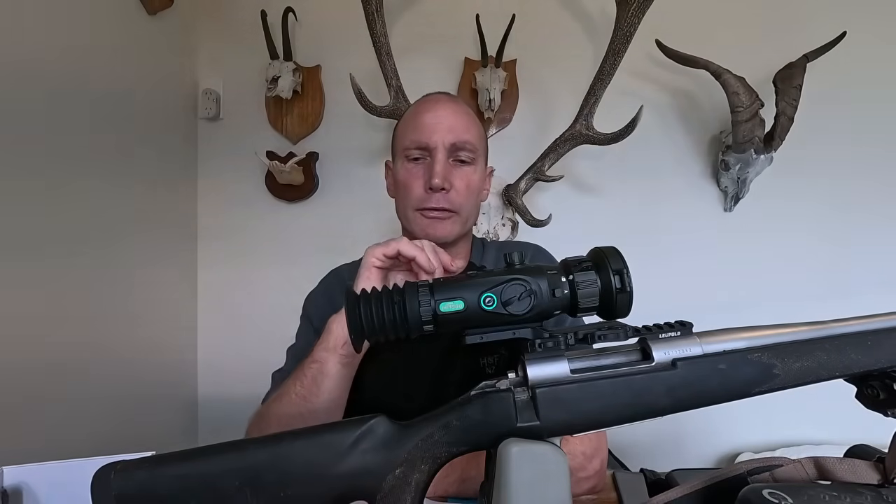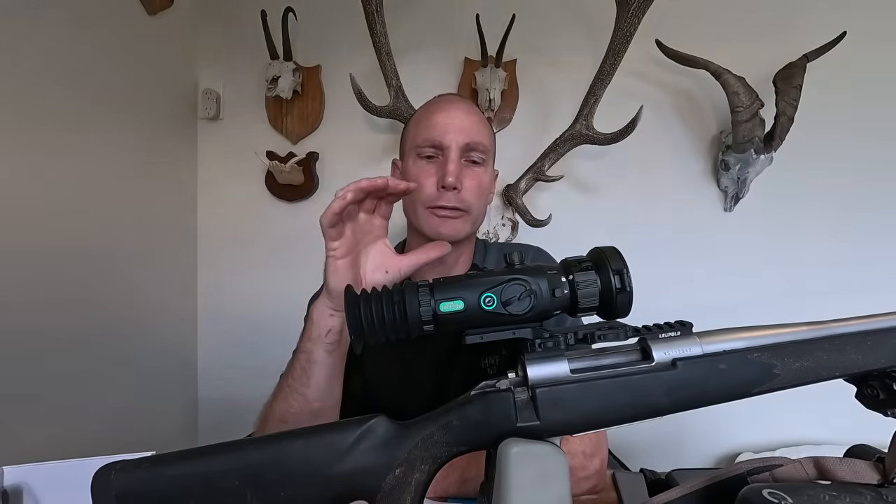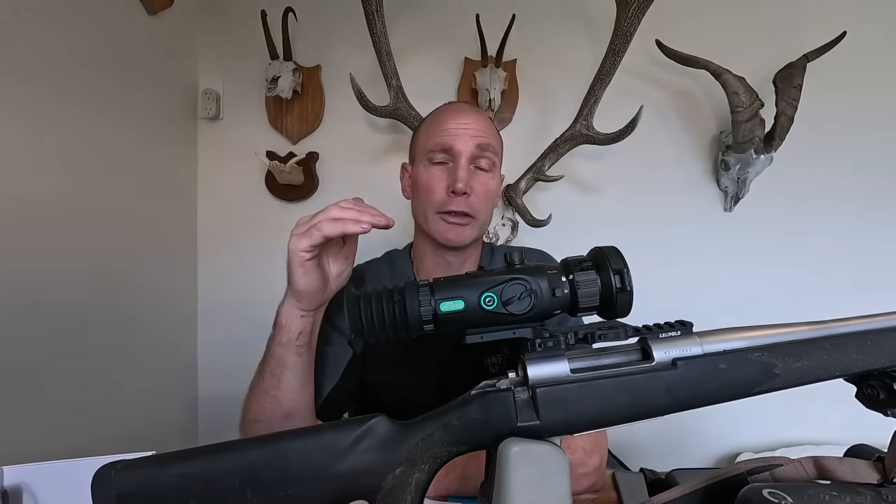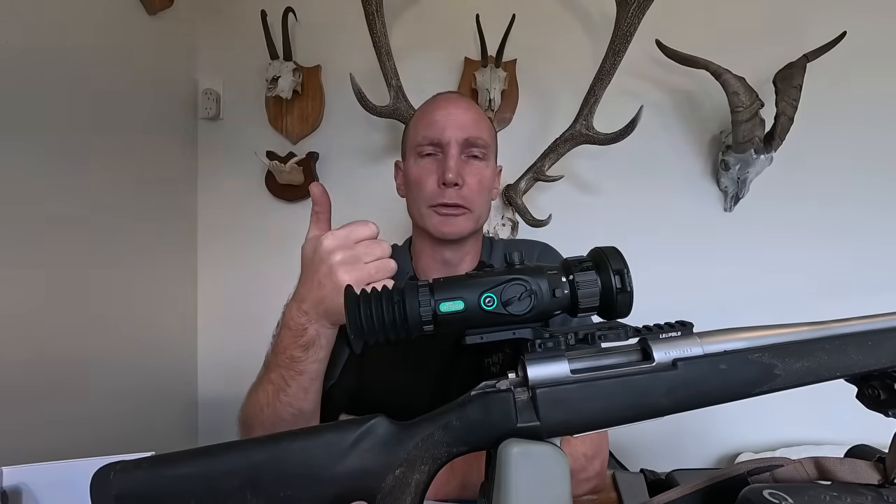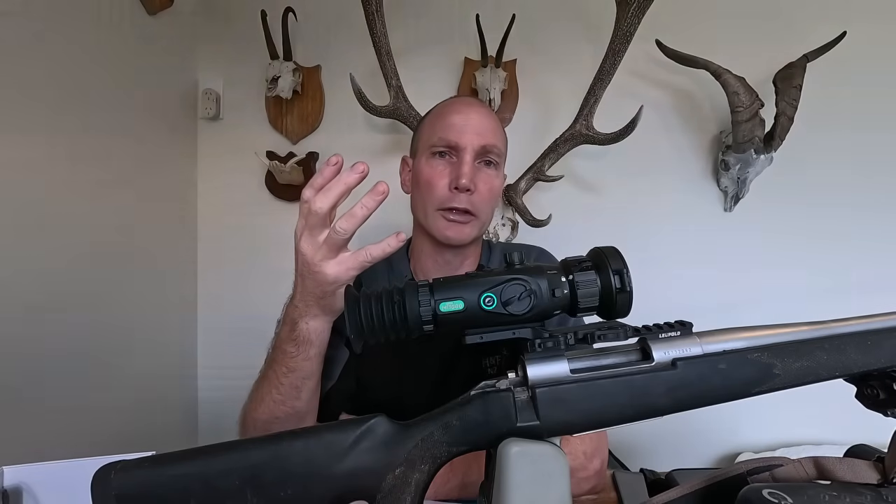If you do decide to get one of these, you just set everything to how you like it yourself. It's got multiple profiles on there. You can set it to different profiles, different reticles, different coloured reticles, and with the animals' heat source, you can have black hot, white hot, all those different colours, red hot, glory hot. Can't think of the names of the other ones, but I mainly just stick to black hot, white hot, and red hot. Glory hot I noticed was a good one the other night, just playing around with it.